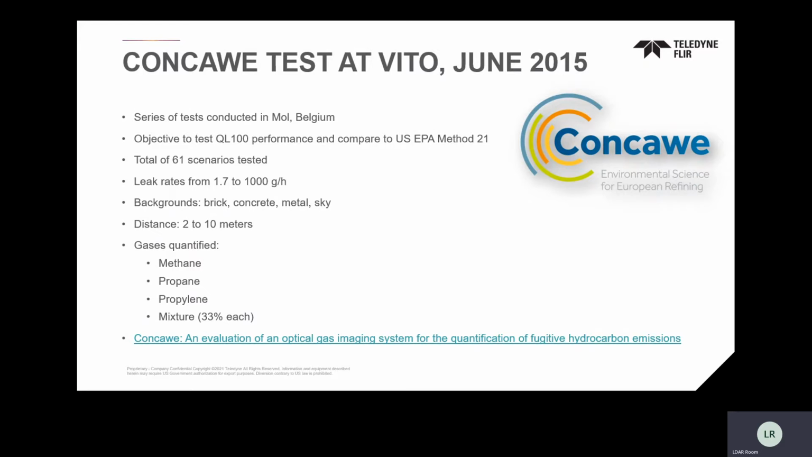This was, again, a European study. It's called CONCAWE, an environmental science group for European refineries. There were consultants from the operators, both on the US side as well as on the European side, that provided input. And there were 61 test scenarios. Keep in mind, the testing that we did here, directly compared to a TVA or sniffer, was with the QL100. This was with the first generation.